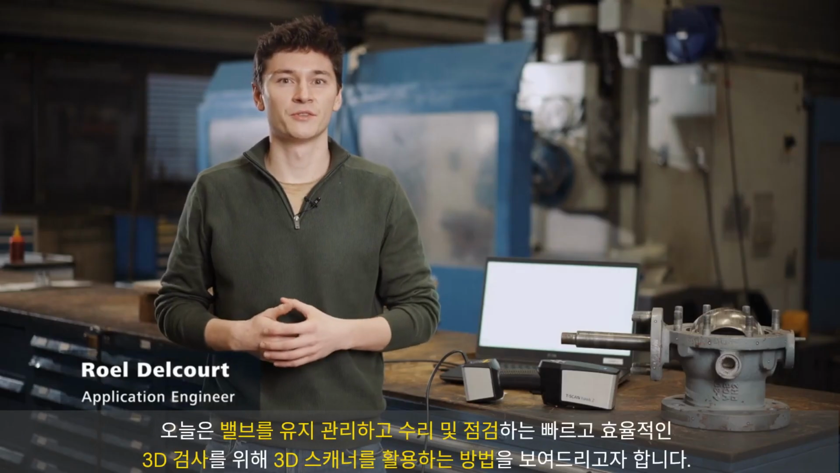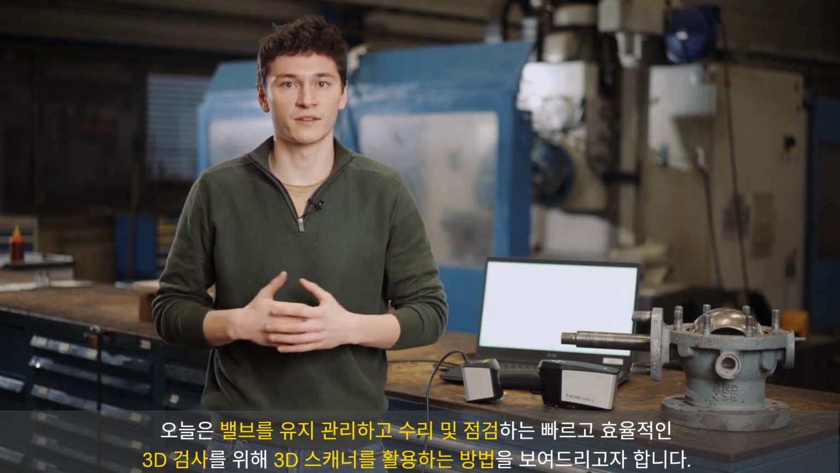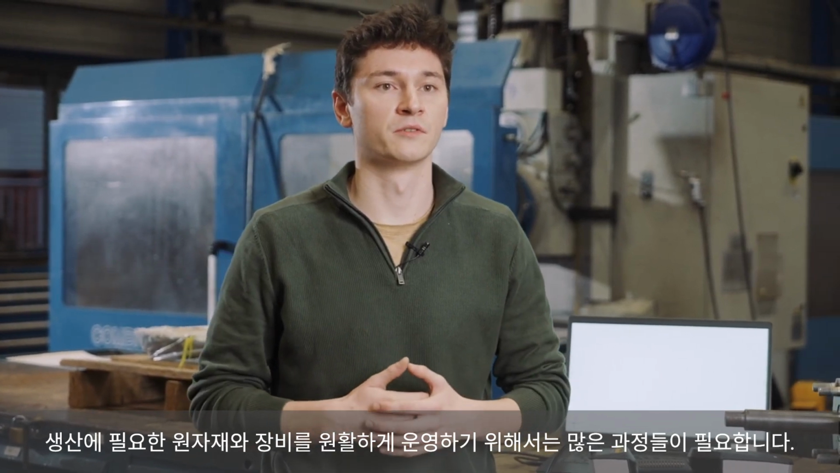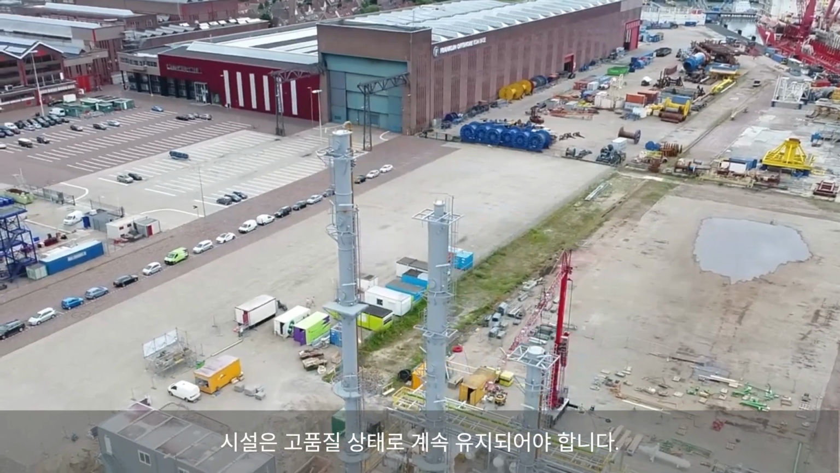And today I would like to show you how to use 3D scanning for fast and efficient 3D inspection in maintenance, repair and overhaul, or in short, MRO. Beyond the raw materials and equipment needed for production, there is a lot that goes into a company's ability to keep things running smoothly. Facilities need to be kept in good condition, production and transportation equipment needs regular maintenance.